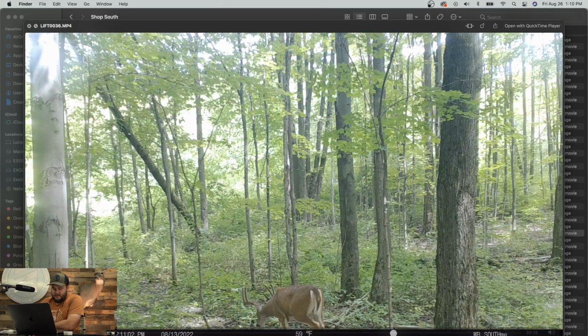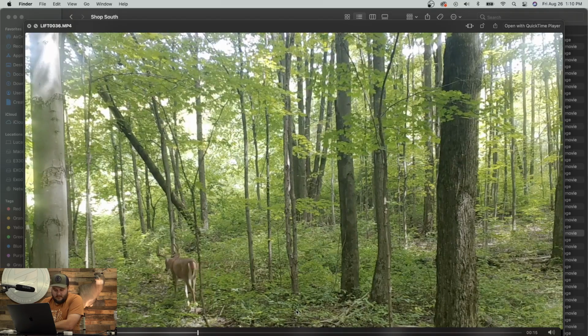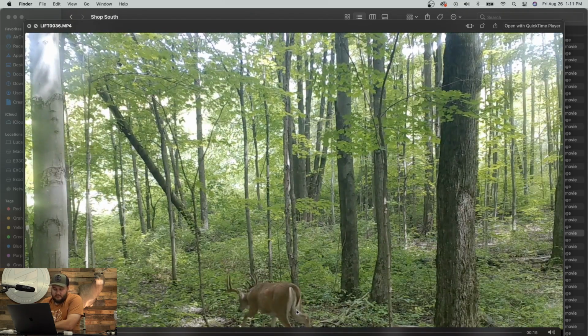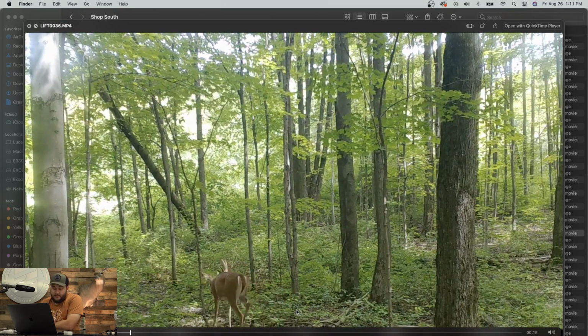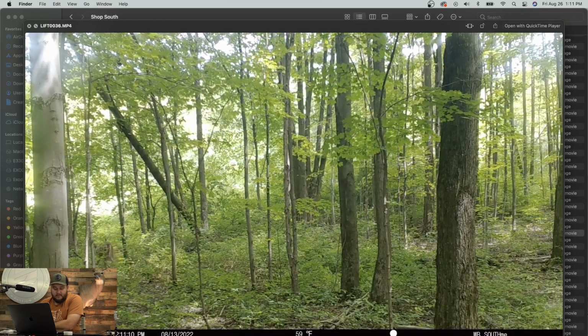And there's a rack. All right, there's one of the big 10 points. Got no brow tines though. Looks like a younger deer. Kind of hard to tell from this angle, but still a pretty solid deer. Just heading out in that fallow field.